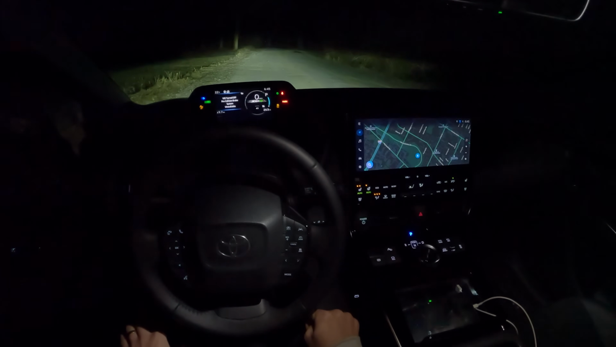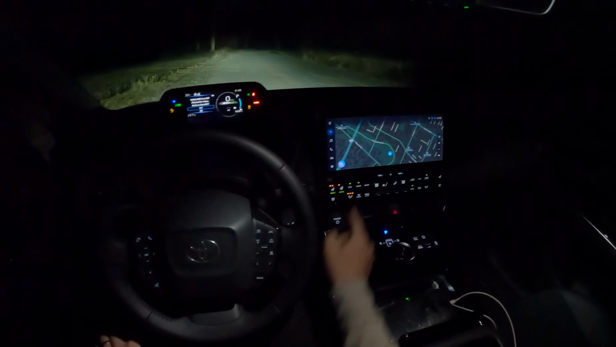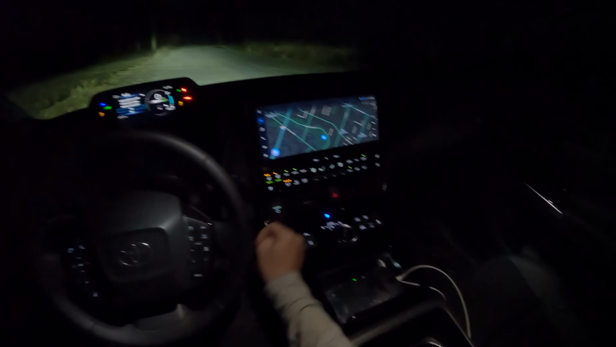263 miles now with climate off, 169 with it on, and eco mode gains us about 20 miles, 15 miles.